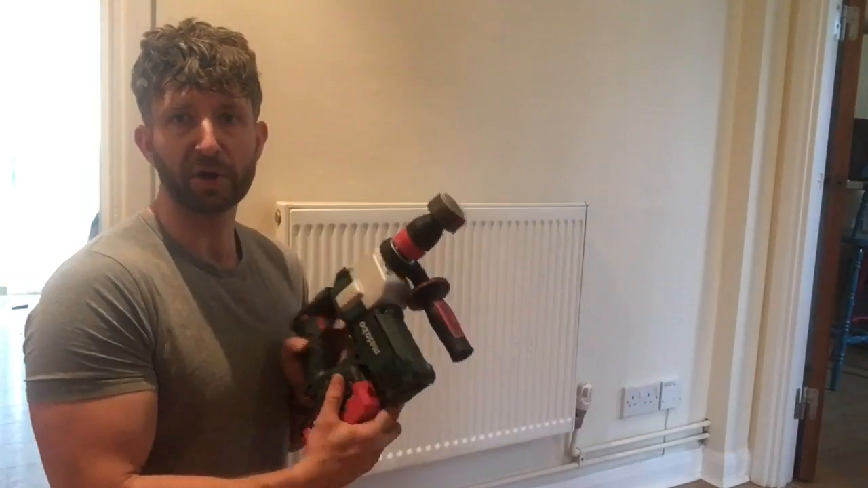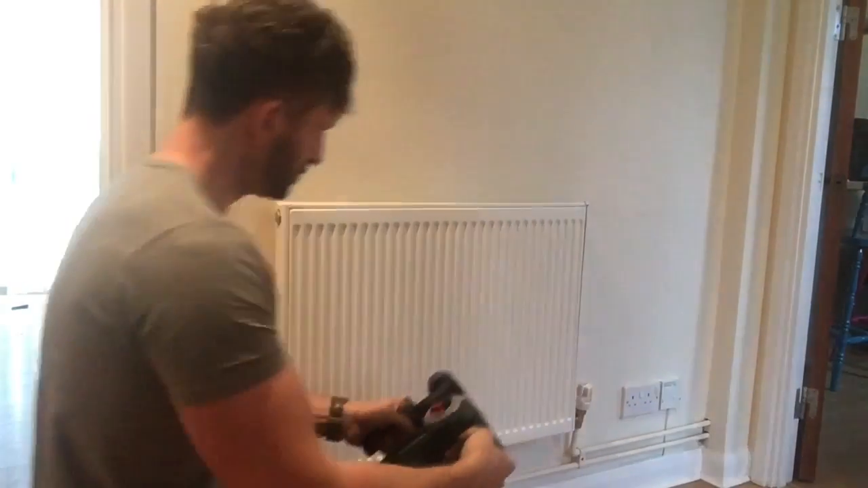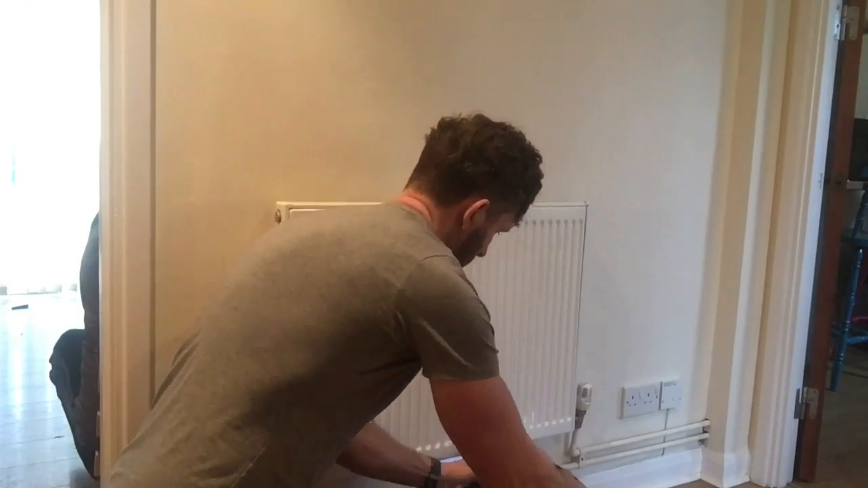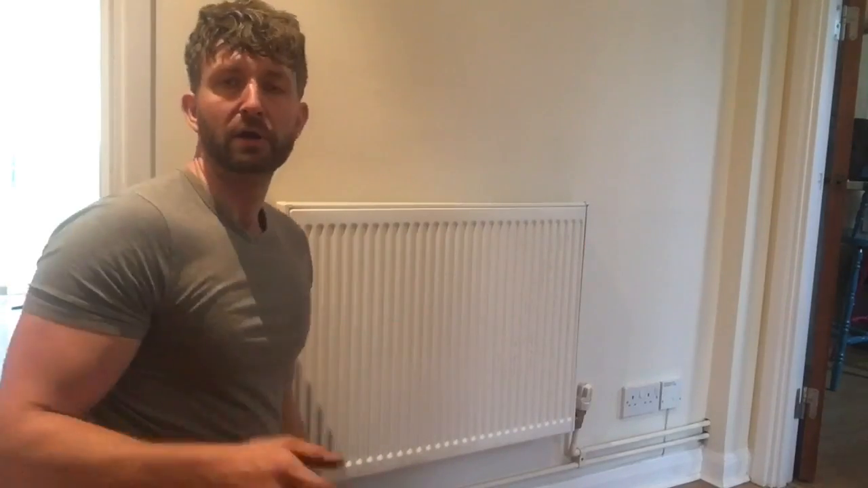So that's when we get our Vibraclean SDS attachment into a hammer drill, make sure it's on hammer, and then all you do is move it along the bottom of the radiator, push it on, and that vibrates the radiator, frees up all the crap that's maybe stuck in the bottom, puts it into the system water, which then goes off through the return, through those two magnets on the Magnacleanse, just to help clean the system up.